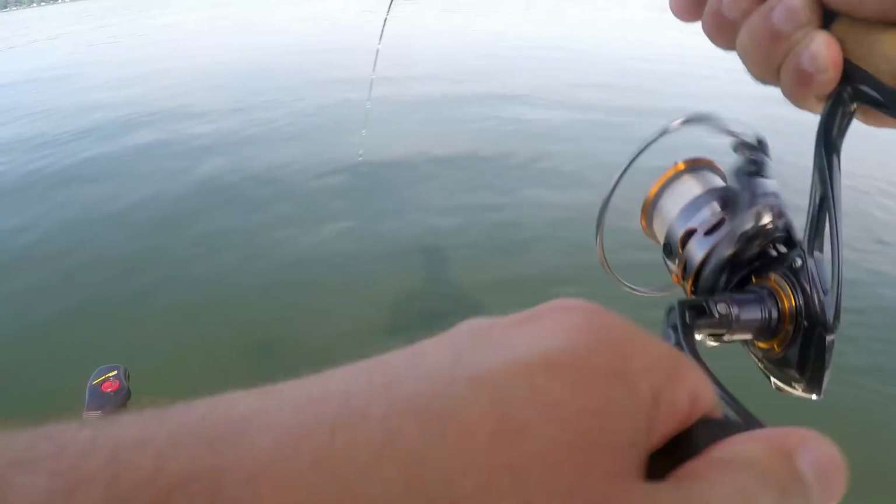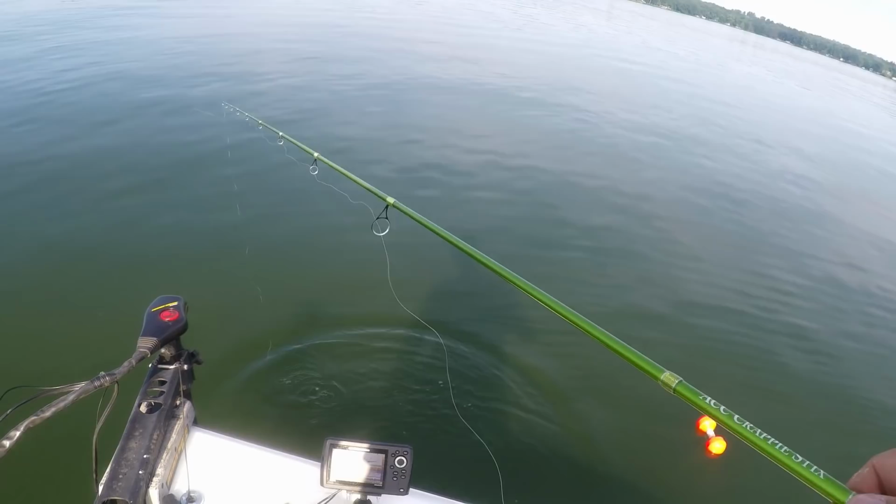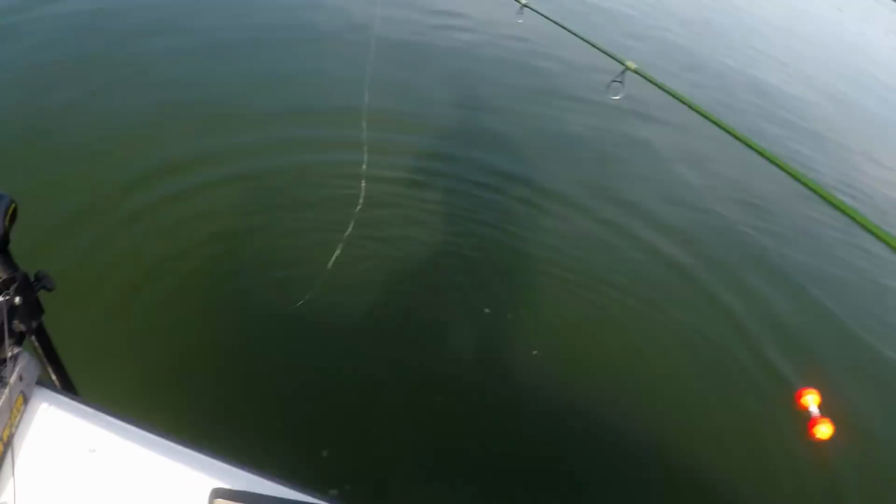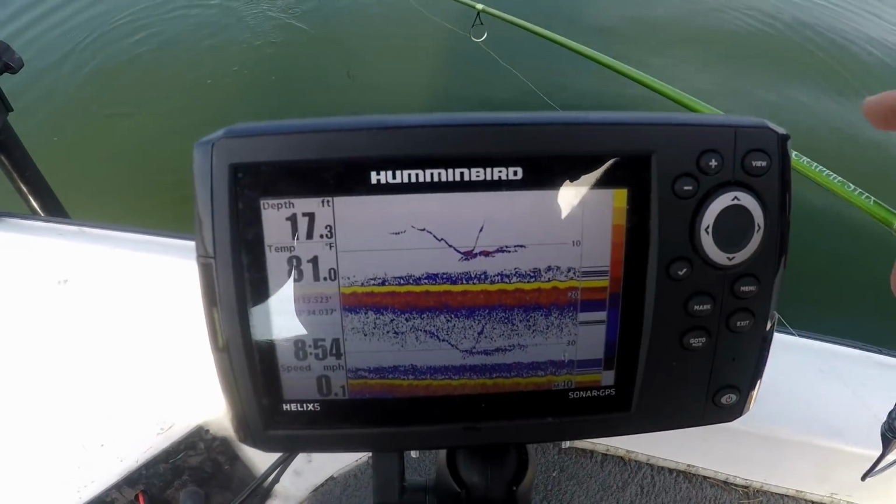Oh, here. There's a fish. Hit it right on the drop. Wow, these guys are just so aggressive. Oh no, when he came off. So aggressive. Just hit it right on the drop. See that right there? Hit it right there, middle of the screen.